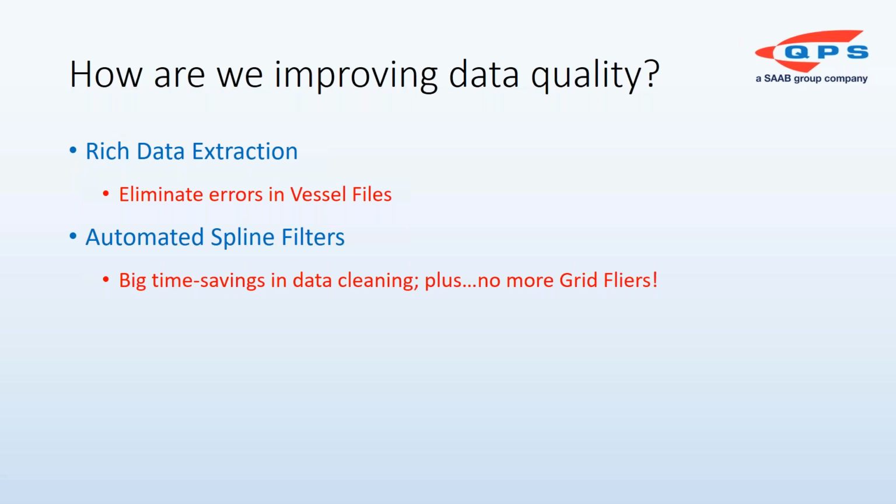I'm going to use all these tools because using them all together gives you the lowest likelihood of flyers showing up later. Okay, now what's nice about the spline filters is that I understand cleaning data has a cost because it's so time consuming, but that's where these spline filters come in. It's remarkable how fast you can clean the data. There's a big time savings benefit there with the added benefit of wiping out grid flyers.